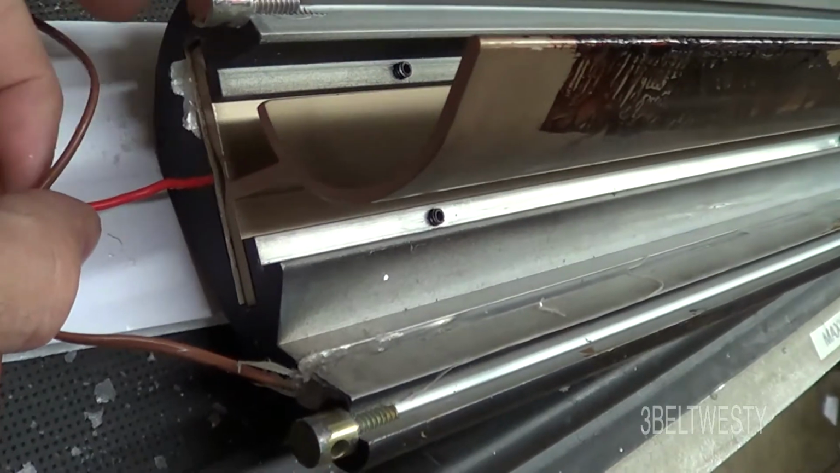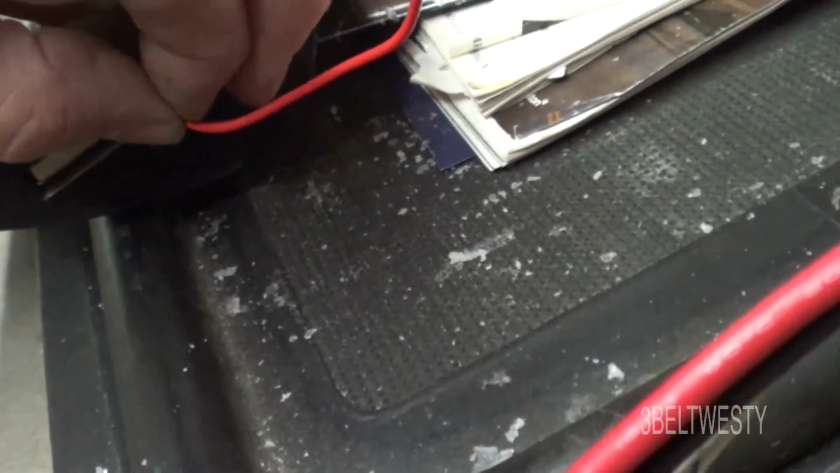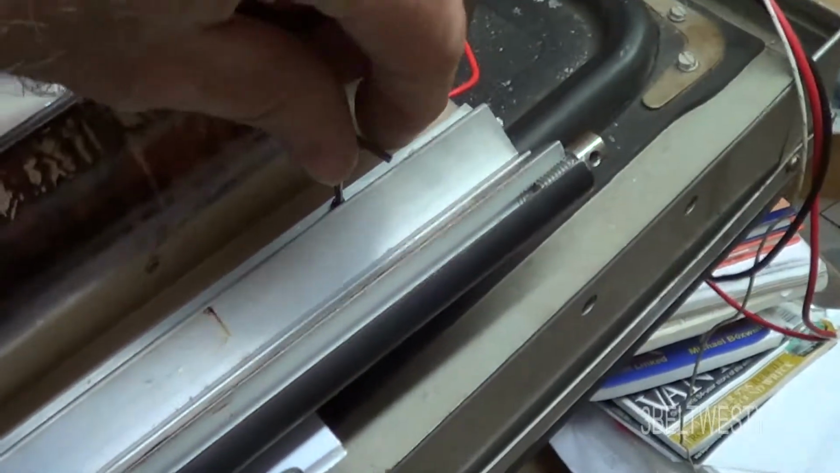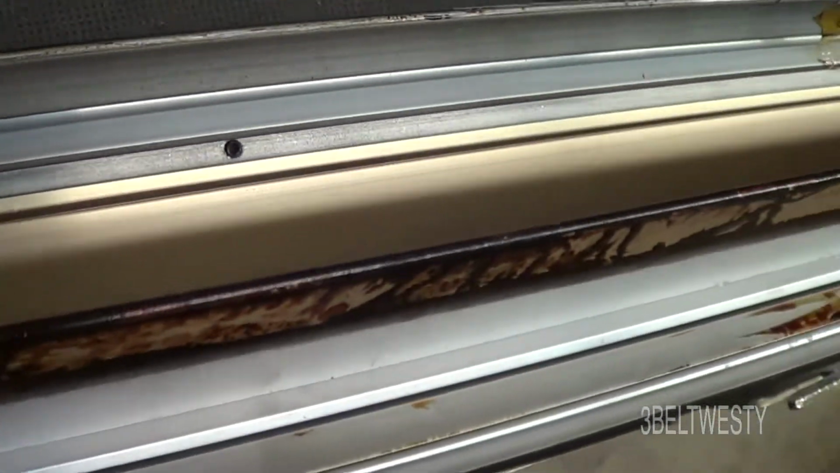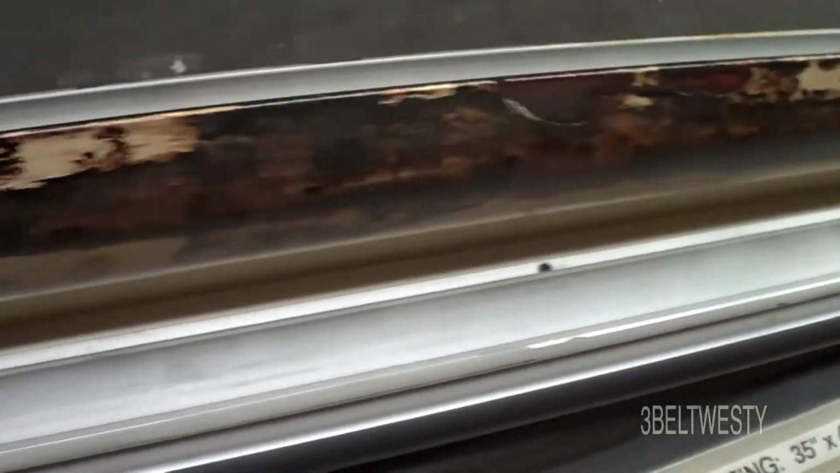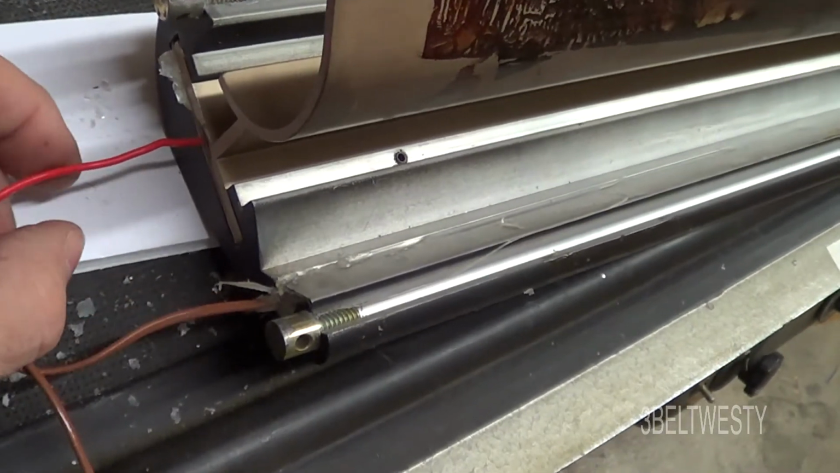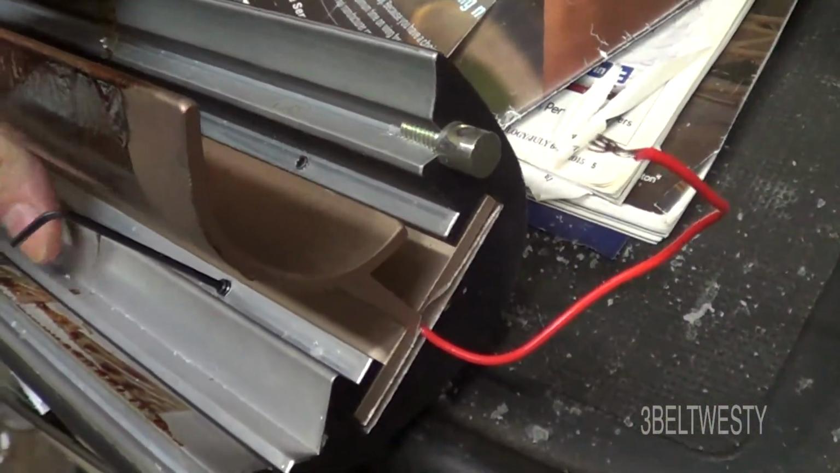There it is. A sandwich of mica, heating element with mica around it, plus mica. We're going to see if we can heat this up and see what happens. There's the Allen key to tighten these little set screws up. I'm not going to make this super tight because the place who made this is out of business, plus the place who made the heater, Frost Electric, they're out of business too. Both in Southern California, so I'm just going to snug that down a little bit and we're going to fire this up and see what happens.